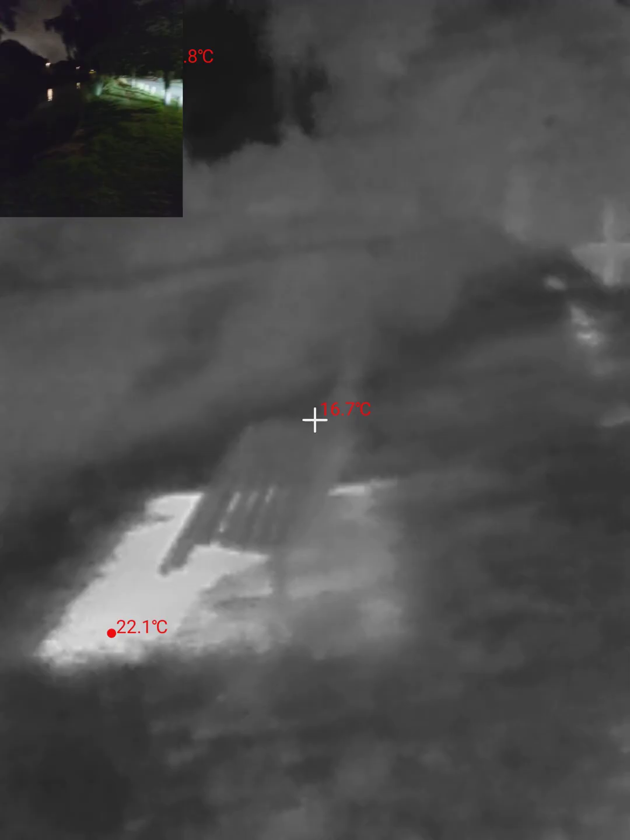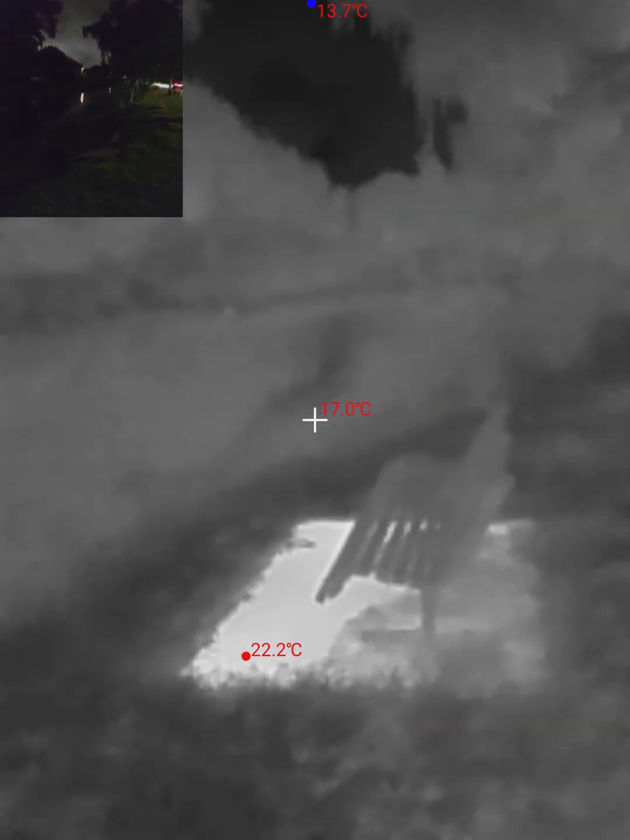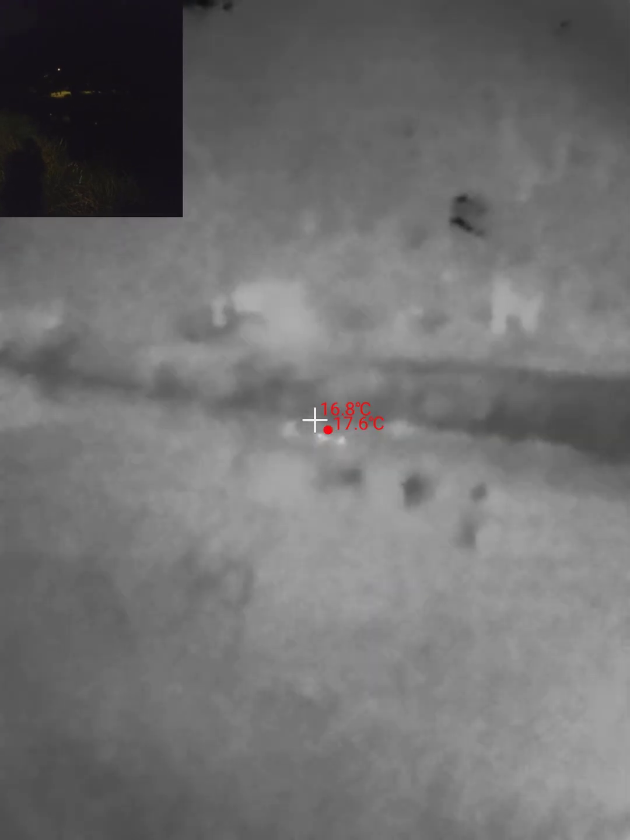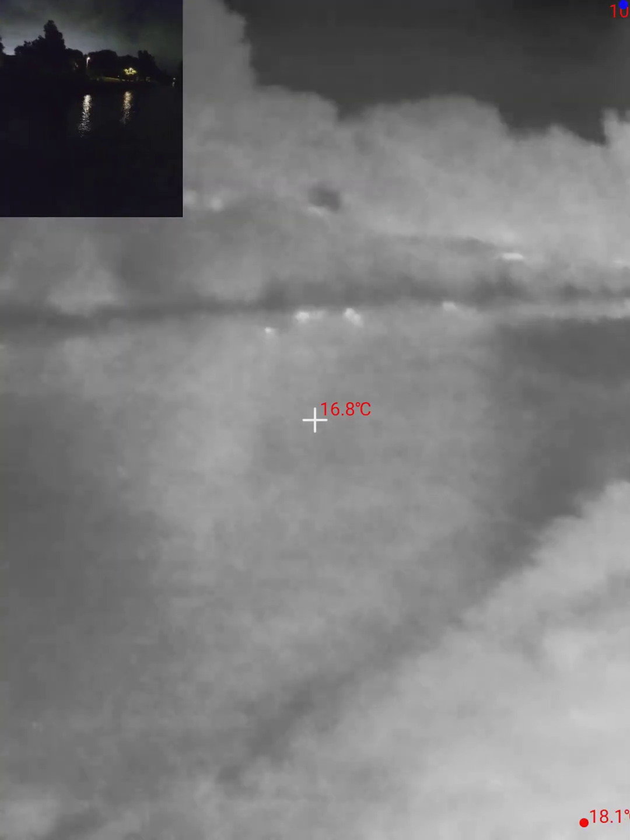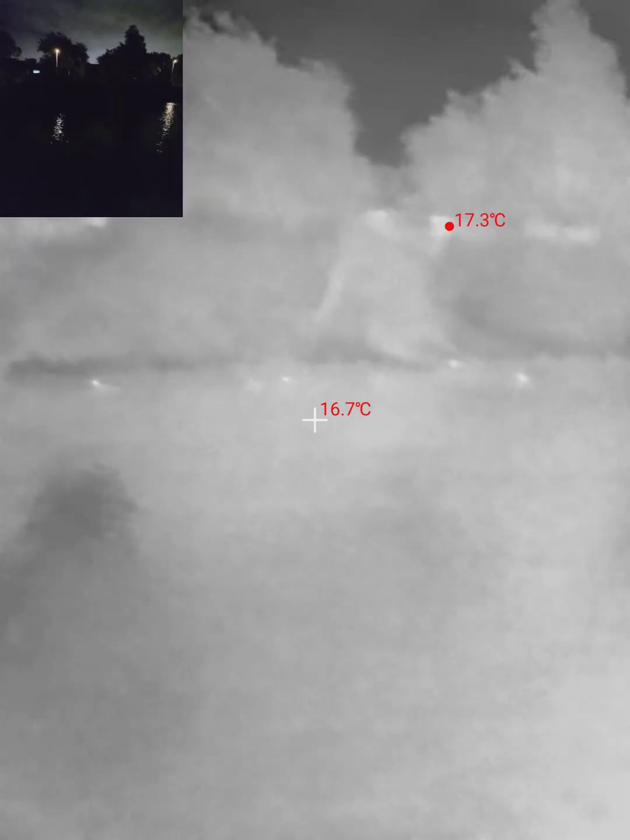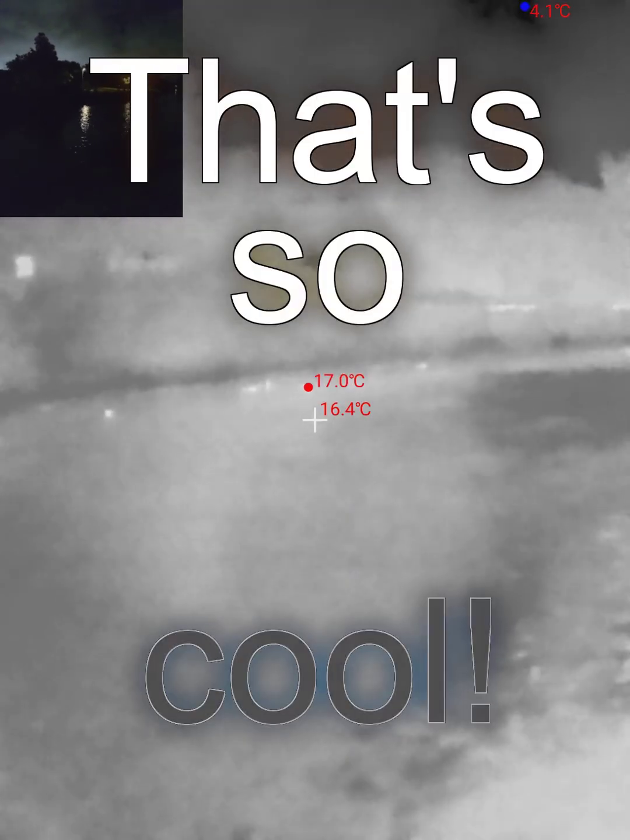Oh, that's so cool. And a car going past. And back to seat. Can we see those ducks still? Yep, there they are. That's so cool. And this time I can actually hear the ducks. Oh, that's really cool. Look how many there are.